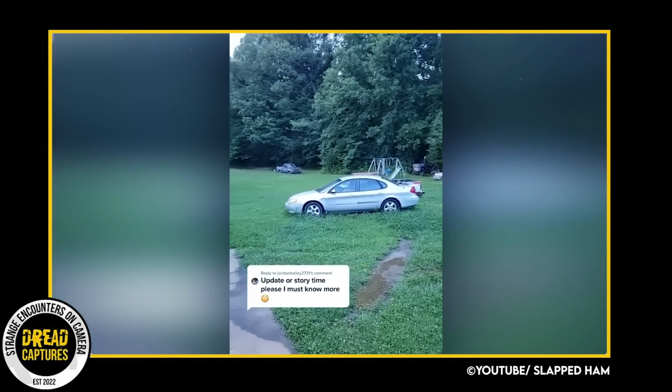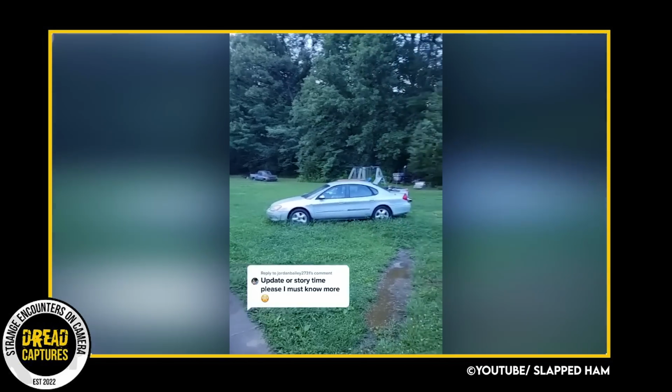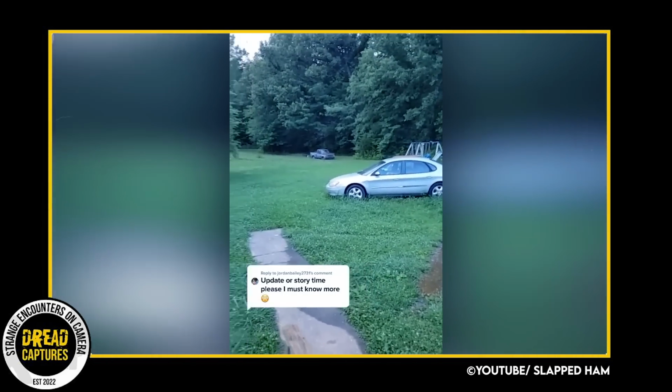Some commenters said a ghost, a wendigo, or the most popular comment was that it was a skinwalker. Let me know your theories. All I know is that it's pretty creepy. The man seems to be tucked back there pretty nicely in a desolate piece of property.